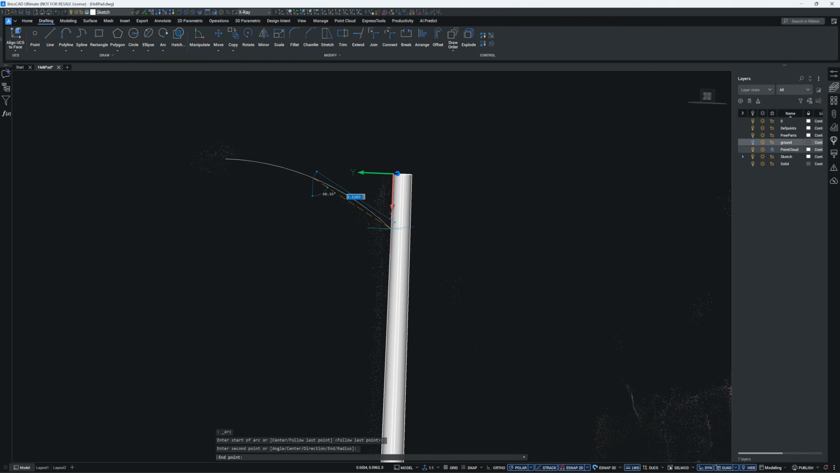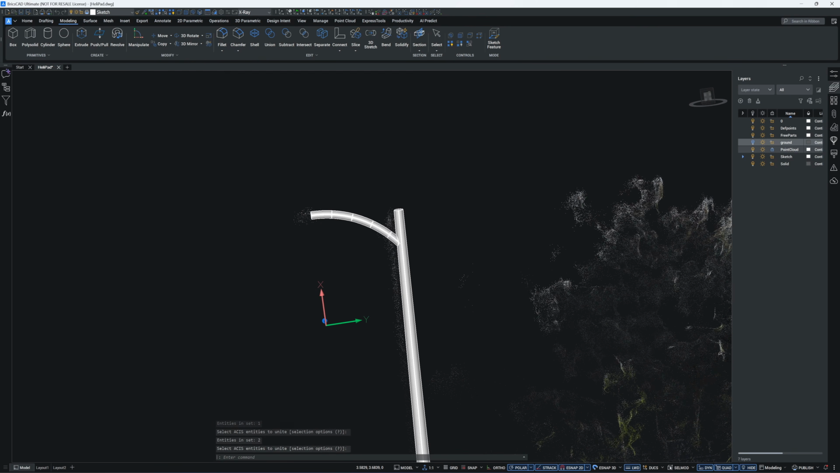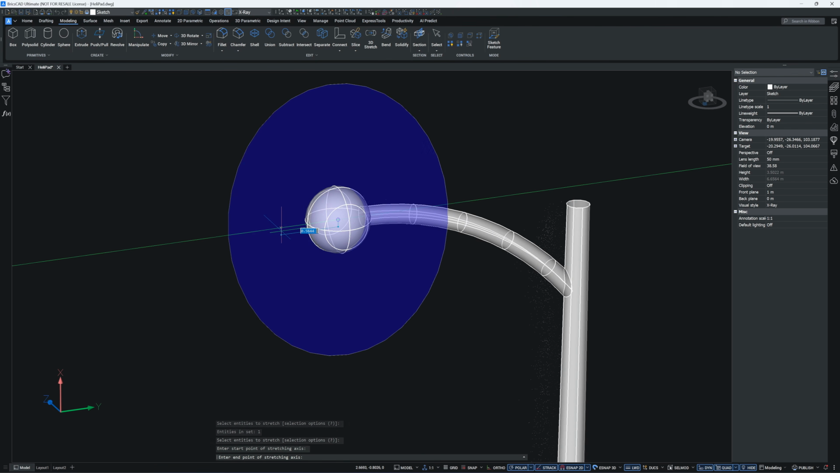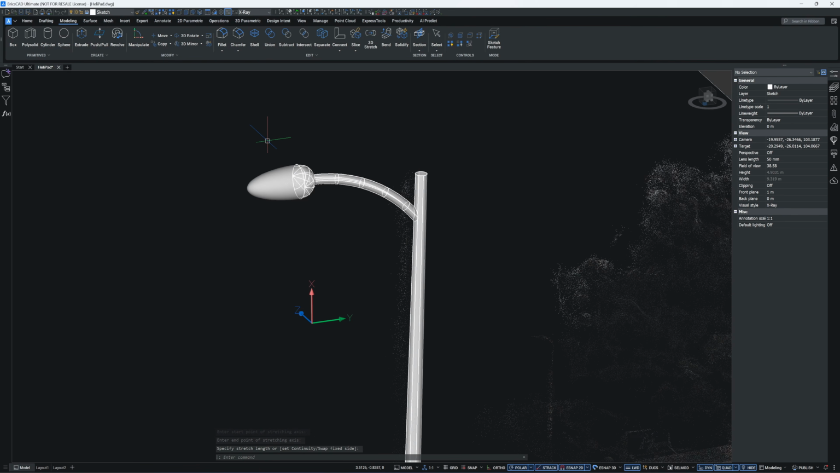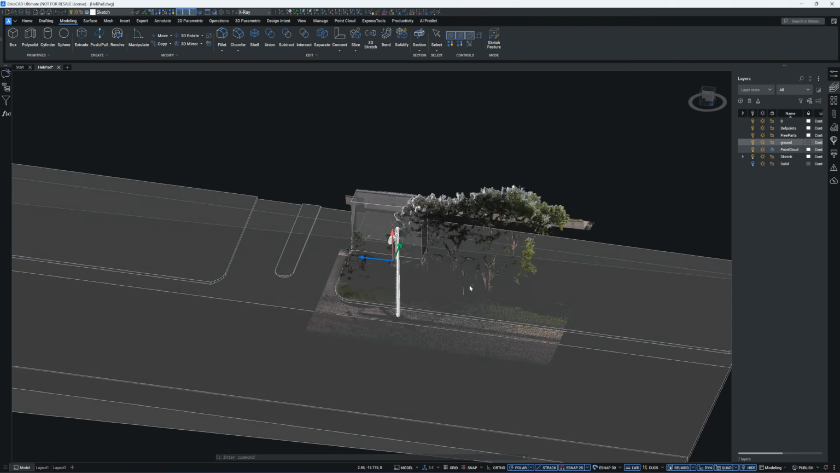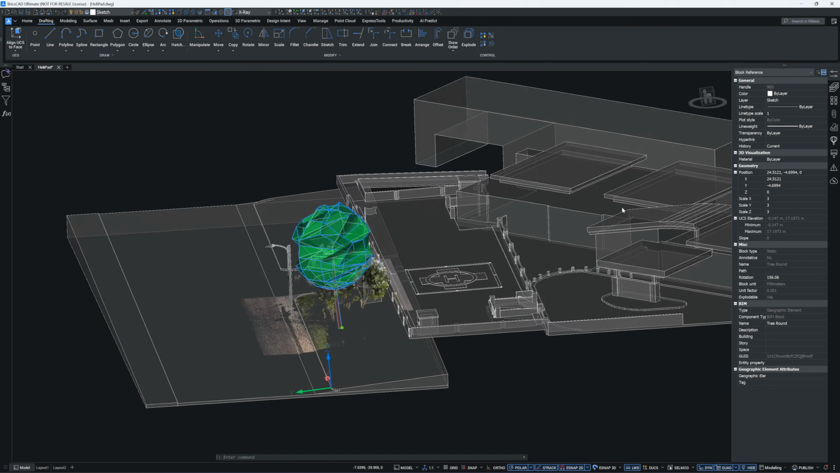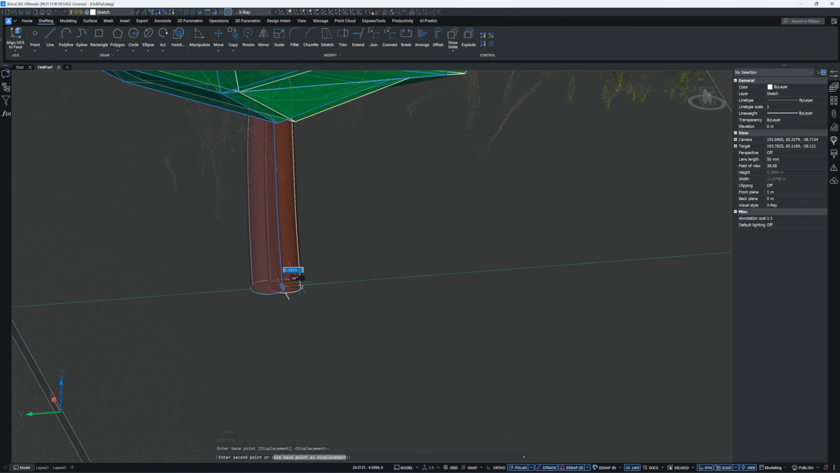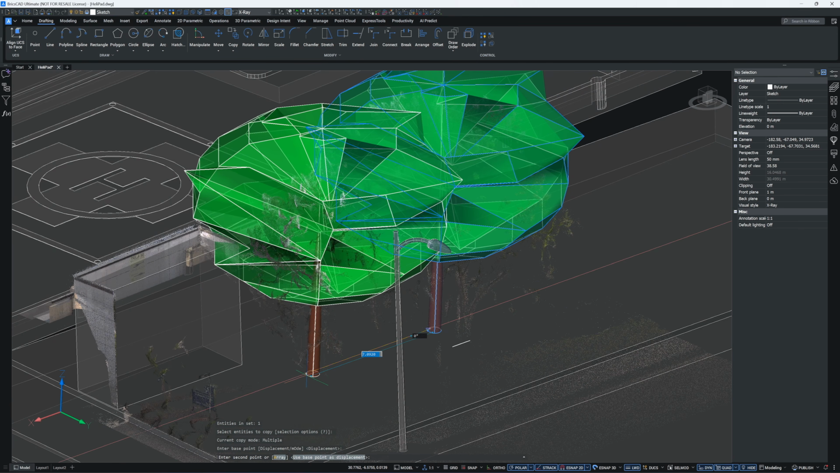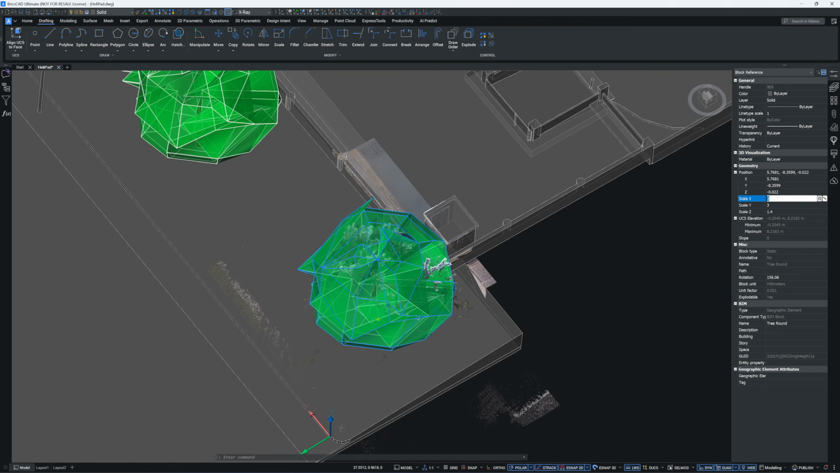BricsCAD has light poles in its model library, but they don't match the one from the scan, so I modeled them from scratch. It's not hard, just 3 extrusions. I use the trees from the library. Since they are blocks, you can rescale them along the X, Y, or Z axis to match the actual tree size.